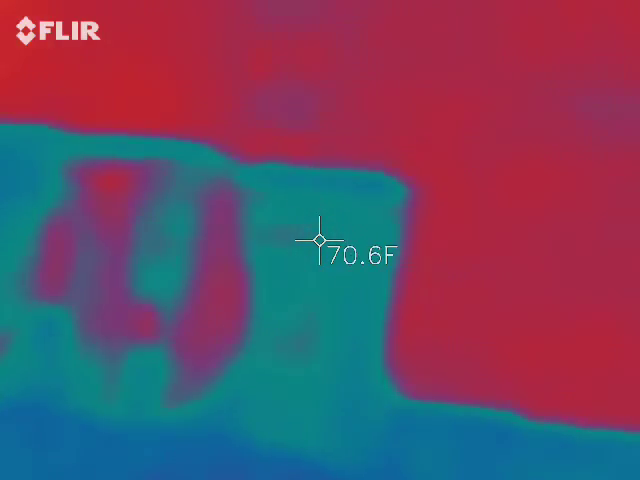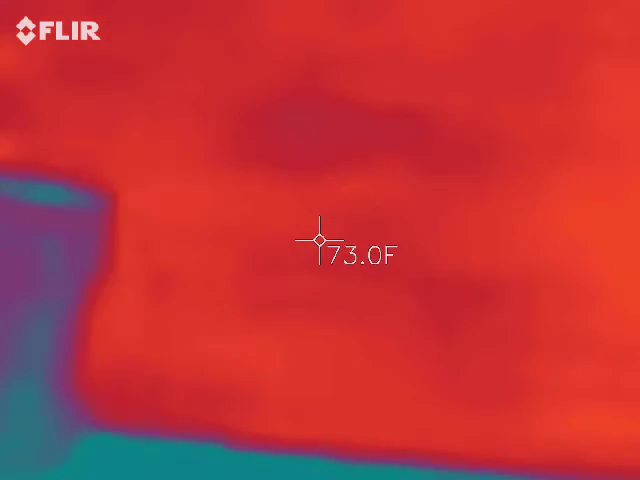Go ahead and point. Go ahead and turn it on. Perfect, right there. That's as far as I want you to go. Follow me. The only thing I saw was something like that.